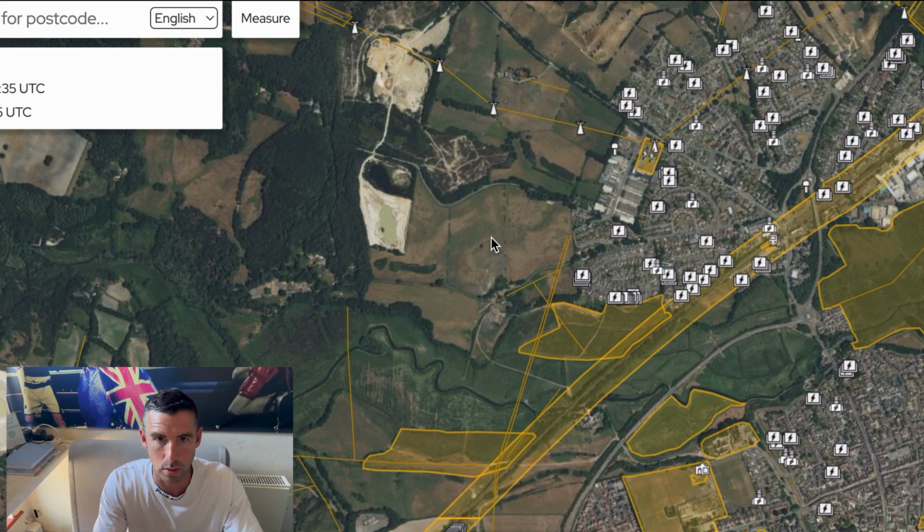However, the weather wasn't great. It was a bit foggy, a bit misty, but we still managed to gain pretty good line of sight. I was going to fly past this farm across, and this river here was my area of interest. The river banks themselves and this tree line here were where I wanted to concentrate my search. So let's jump in and see what happened.